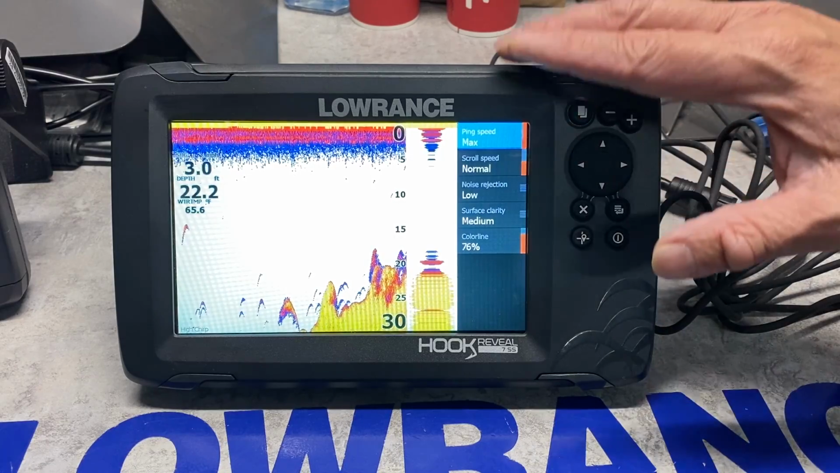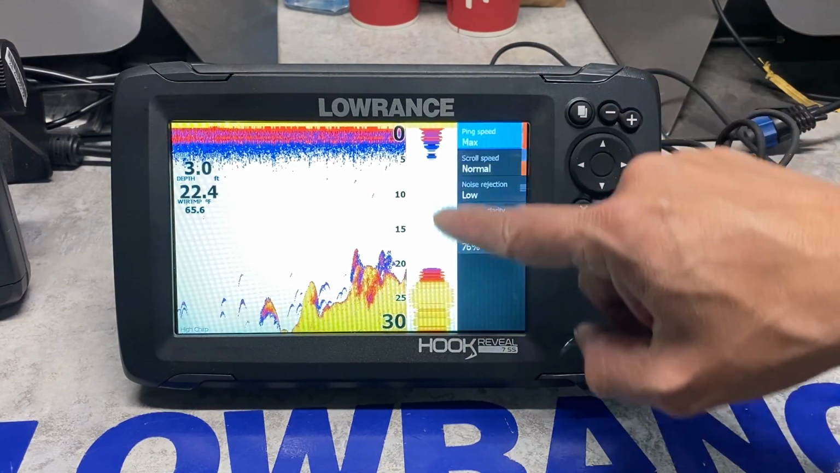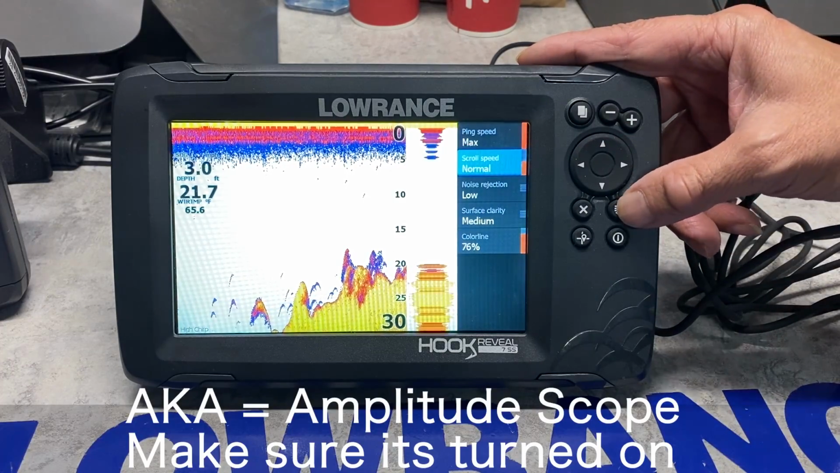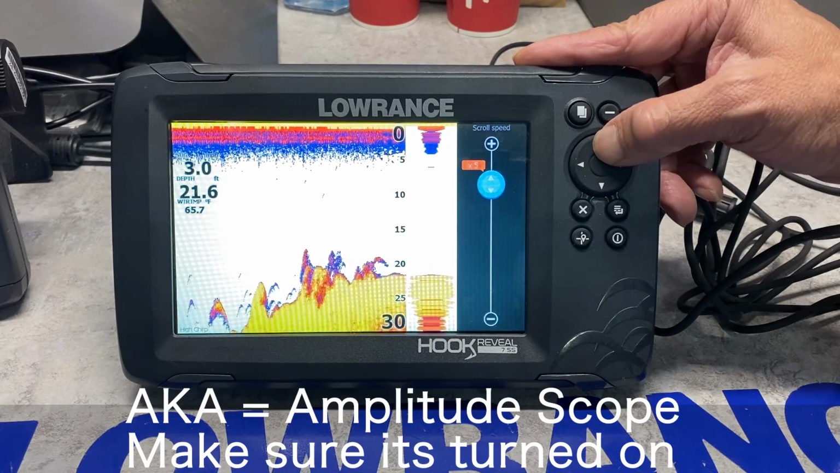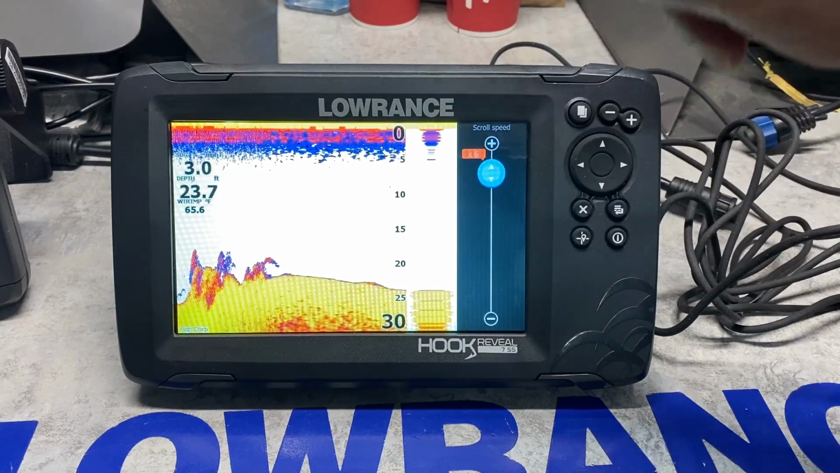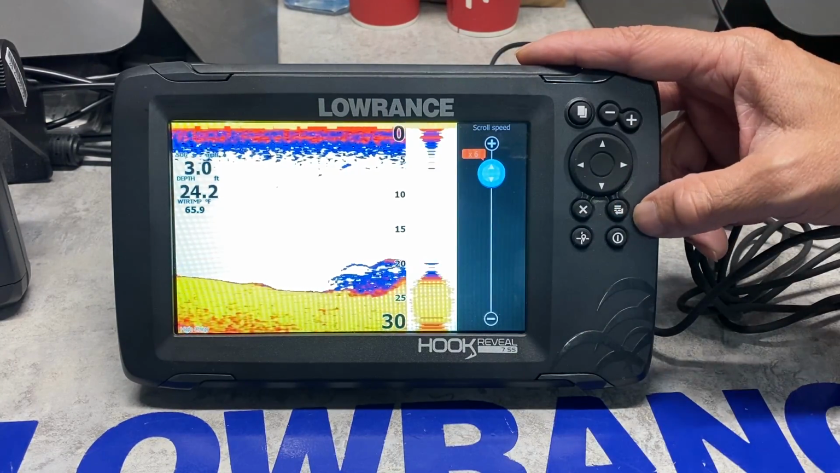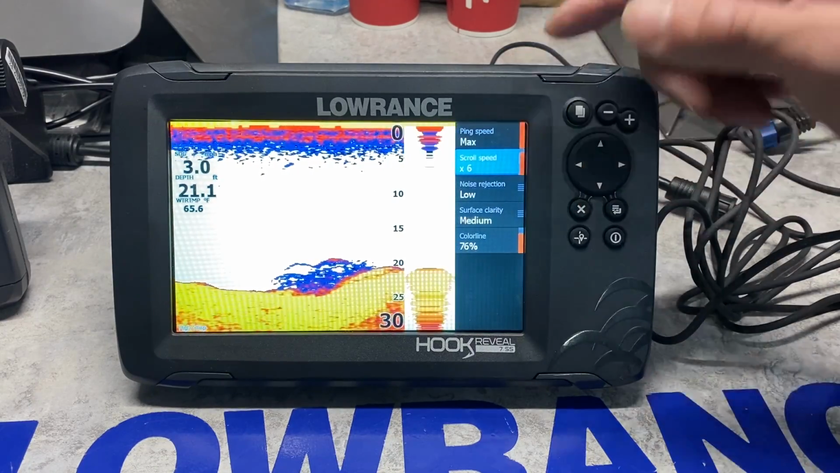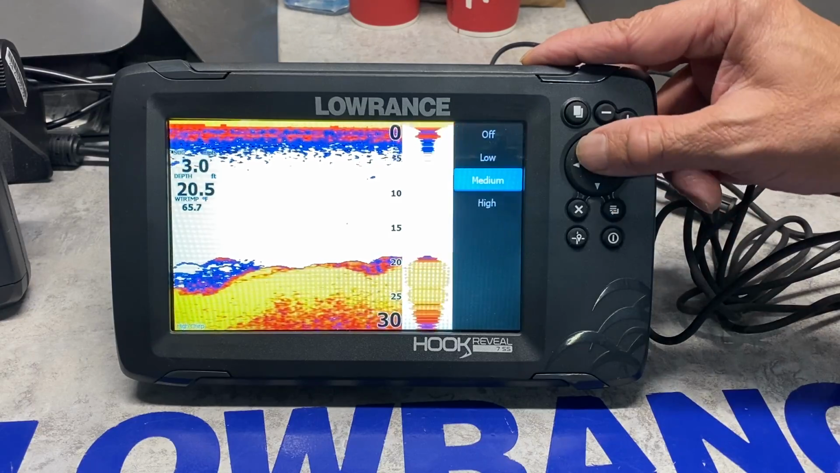Ping speed, we want as many pings as we can, which is 6 times in 1 second, which is your vertical flasher bar. Our scroll speed, which is the rate of return, we want to increase probably about 6 times, because that way the rate of refresh is a lot greater, so we can see our jig going up and down. So we press exit because we've already increased the scroll speed. We turn off the top filter because we don't need to see what's on top.